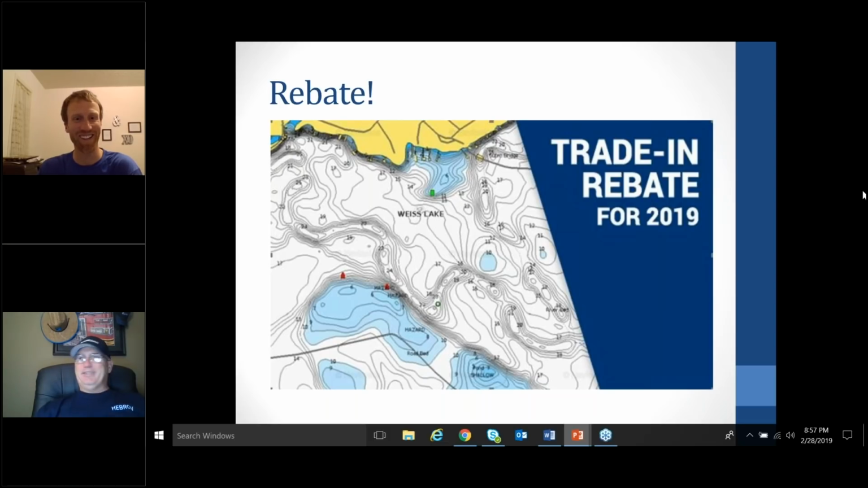Everything. I was about to say, it gets you spot on, within a couple of feet. If you have that Point-1 and you're using it to line up on your waypoints, it's going to keep you right where you need to be. Once you calibrate it and get it right, there is nothing like it.